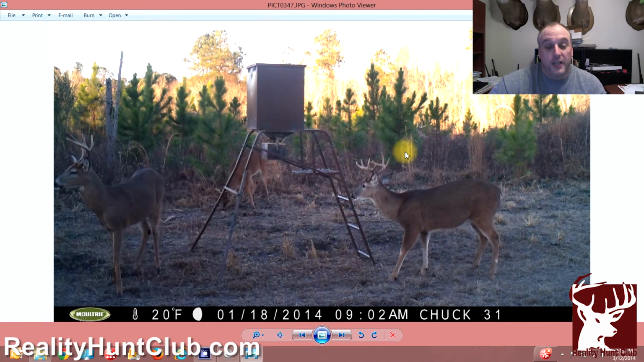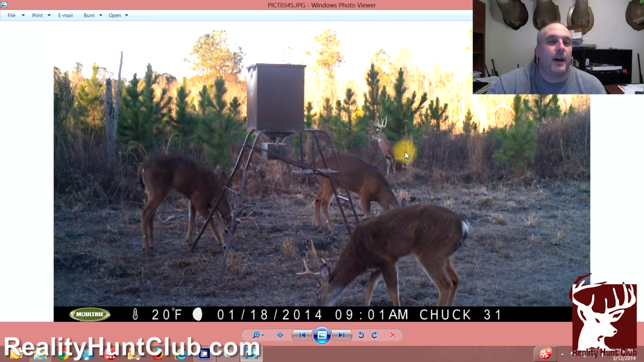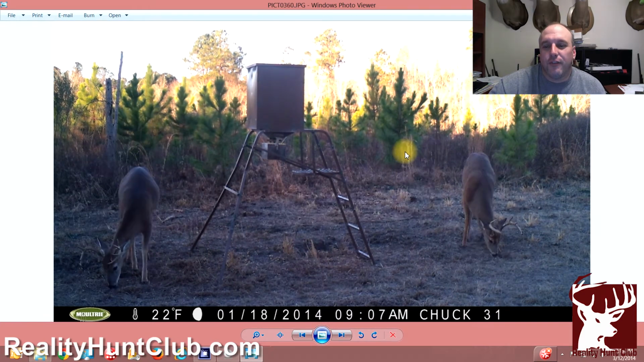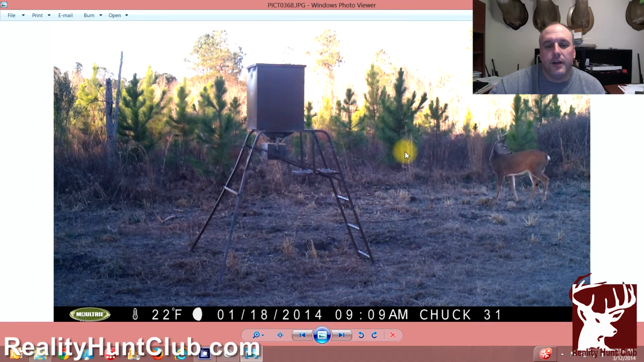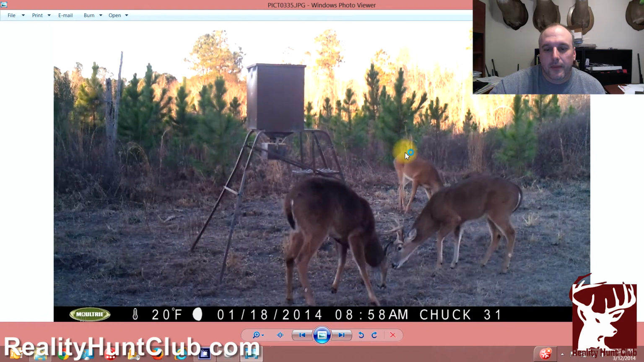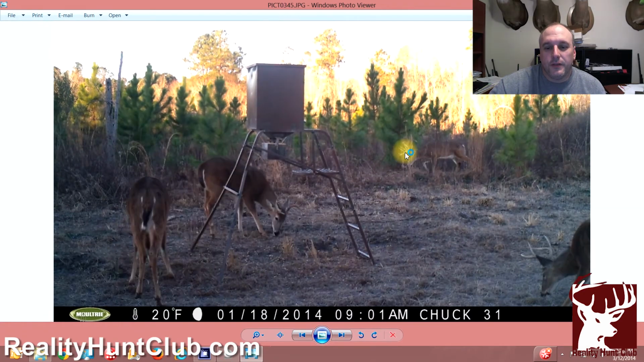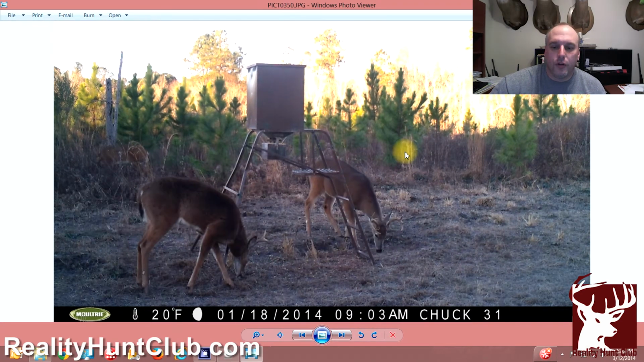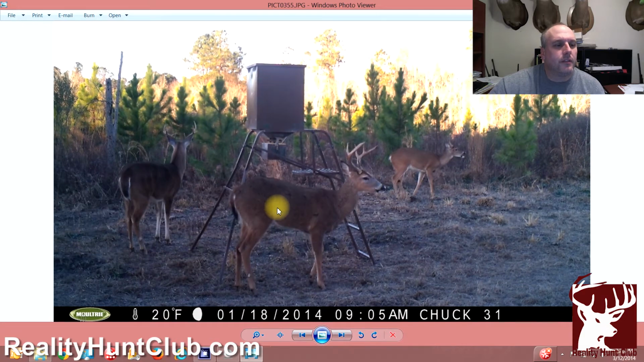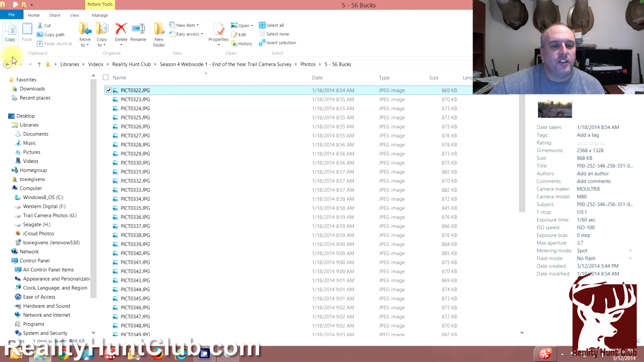So, January 18th, he knows the deer season's over with. He starts showing up during daylight hours. Go figure, right? So, nice deer. Probably chasing after one of those yearlings that just coming into estrus. You never know with him. But anyway, I thought that was pretty cool. All those are nice young bucks. One thing I like about them is they have a lot of points. So we got more young 10 points.